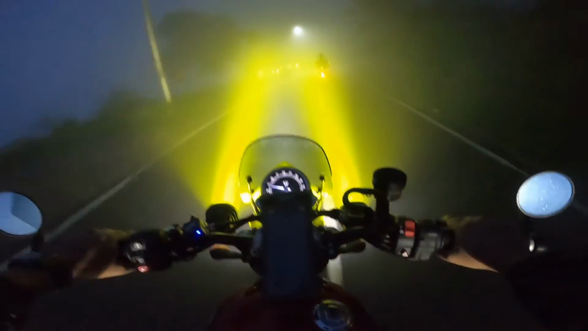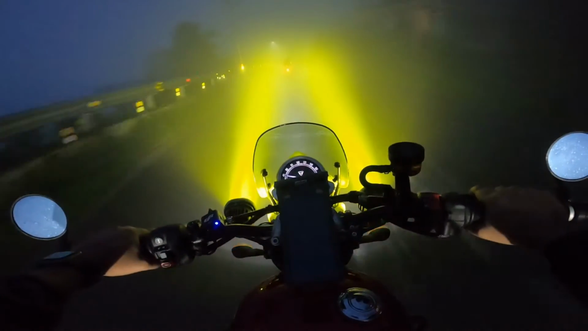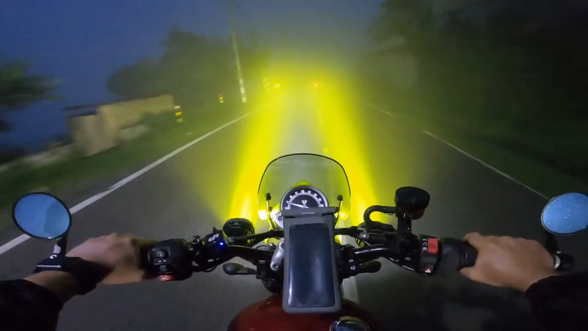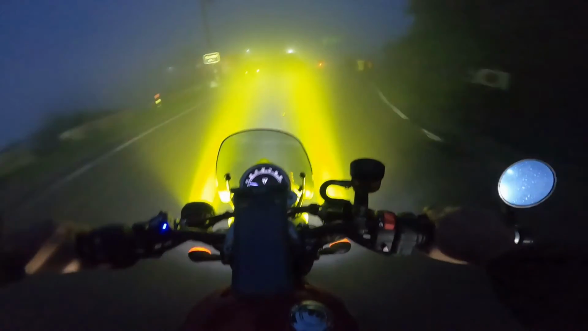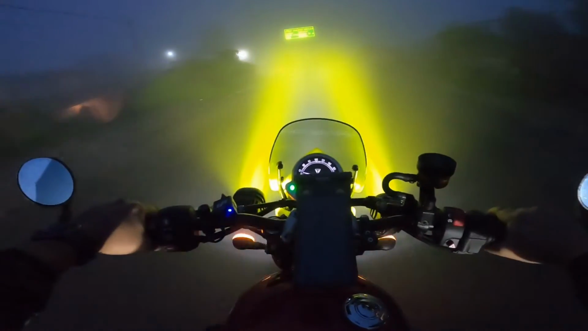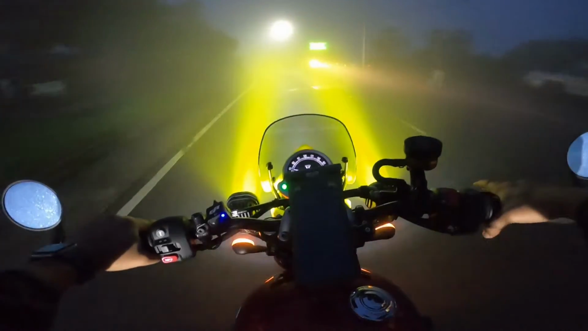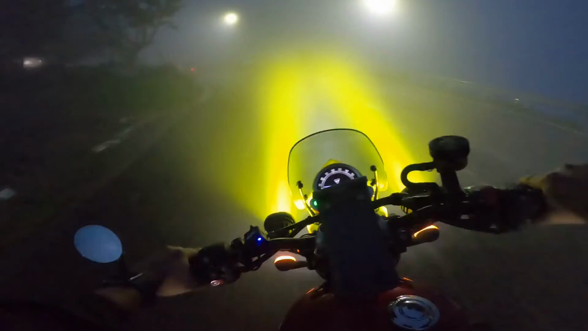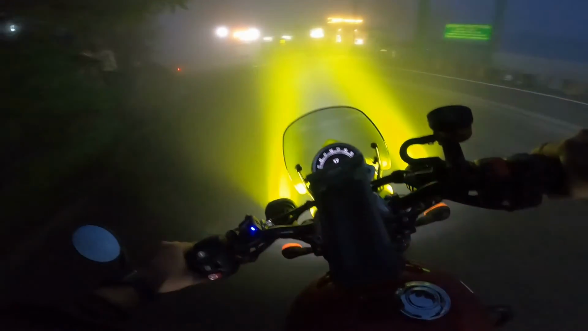These guys must be local, so they probably already know the way, and they are going fast. For us, we are a little new. We are not new to the road, but we don't know it. Because of the landslide, while coming up I saw a lot of places with gravel and slush, and I don't want to take a risk, so I just want to be safe and reach the hotel, and then enjoy my evening.